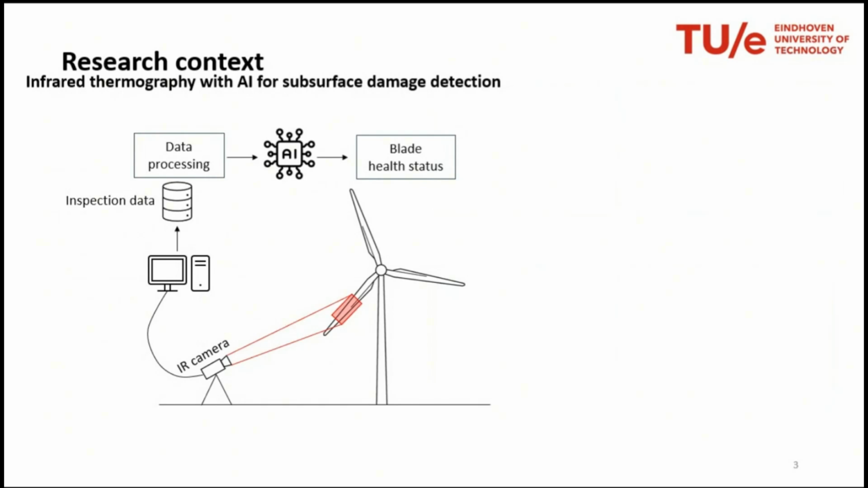So the idea is to employ infrared thermography. Well, that is not very novel. It has been used quite some times in the literature, but to couple it with artificial intelligence in order to have, in the end, an idea of the health status of the blade.